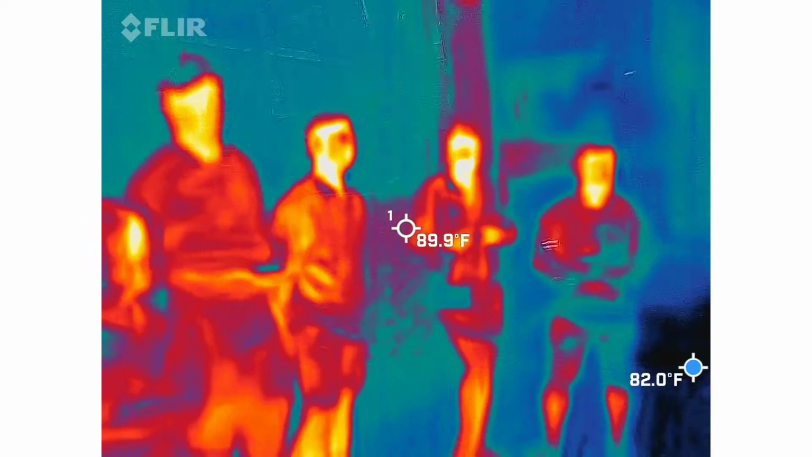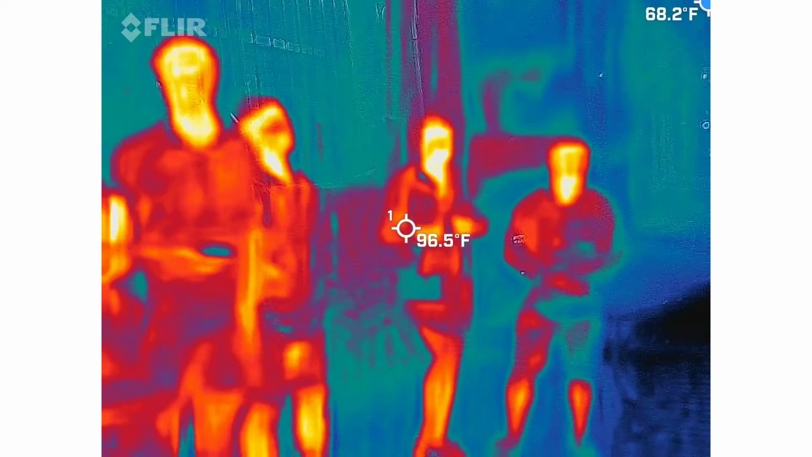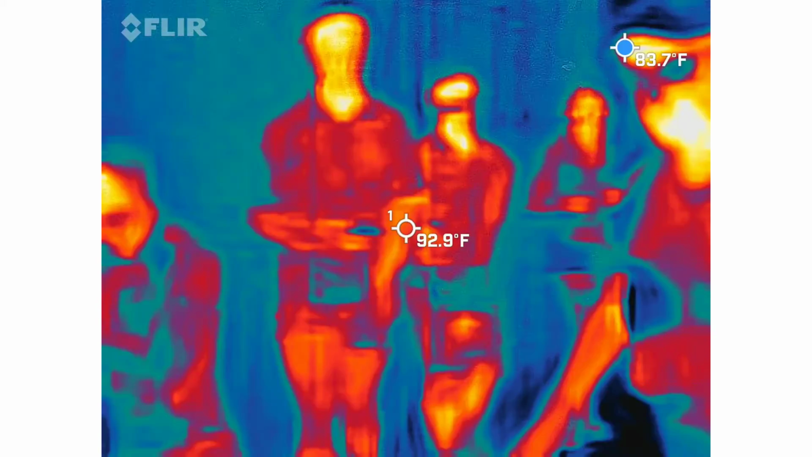So we're gonna cut through the rest of this alley. Remember, video takers, cut them off once we exit. So let's go see what's going on at the next alley.